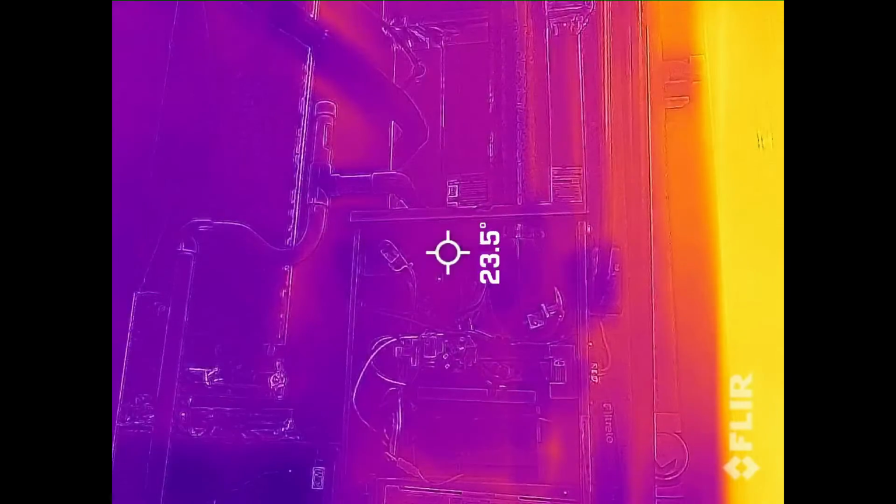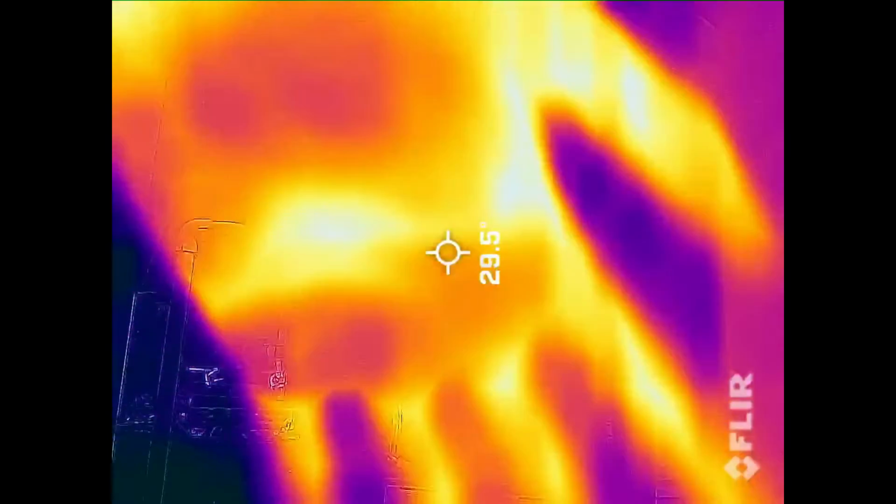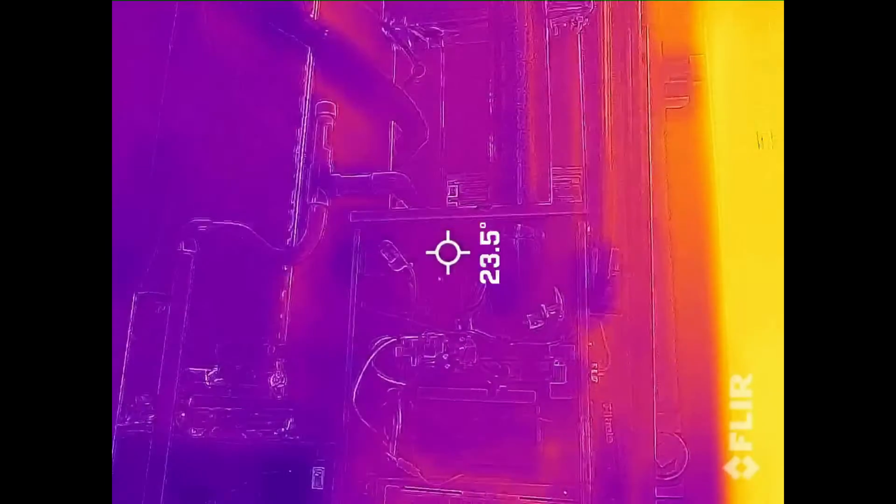the water heater, and that is really hot right now. So yeah, we're gonna start it up. You can see the burners kicking on. Also, my hand's really hot. You can see it right here. There's my hand right here.